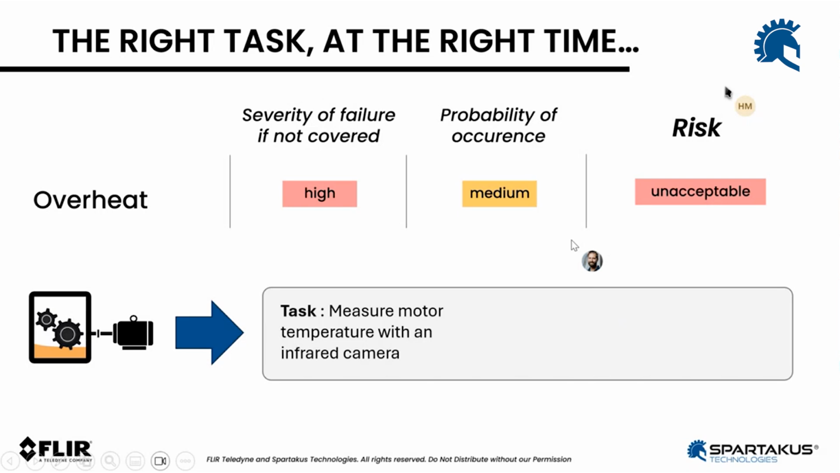So what we'll do is we'll measure the motor temperature with an infrared camera. Remember, we're just focusing on the motor here. Leave alone the gearbox and the other assets, right? It's just a motor. Measure the temperature with an infrared camera. What is the frequency?